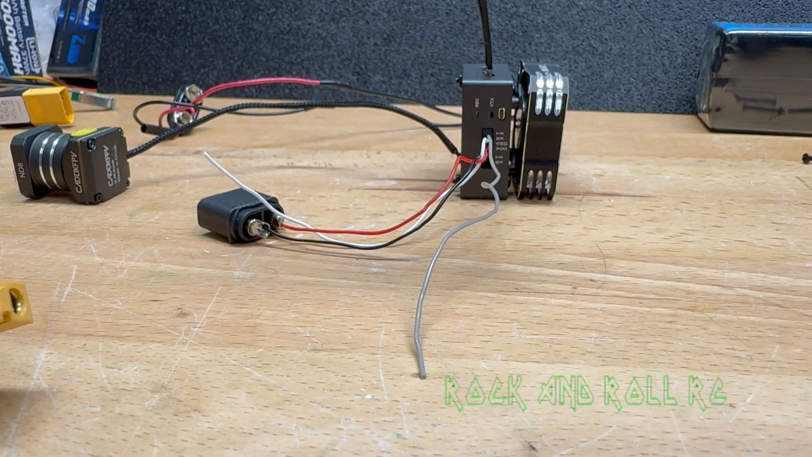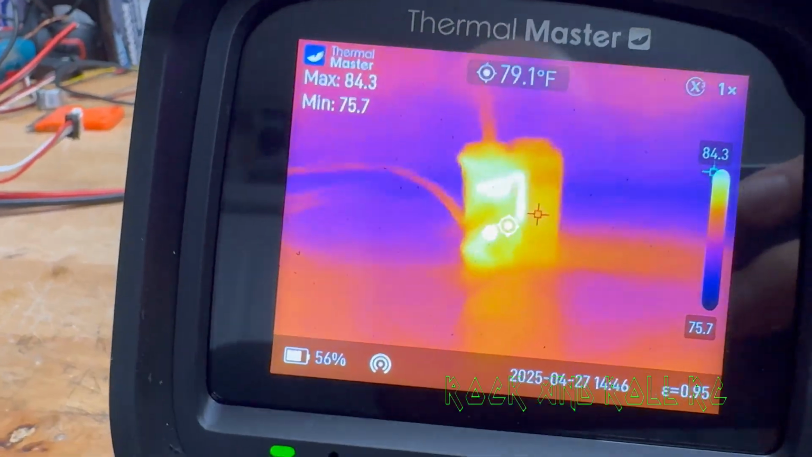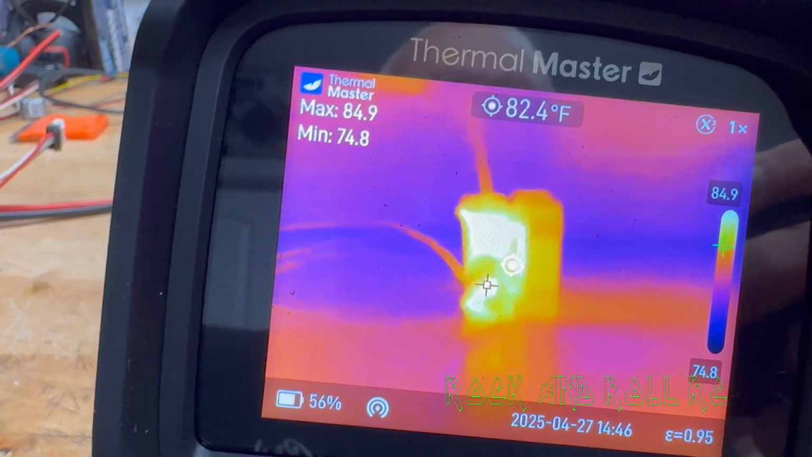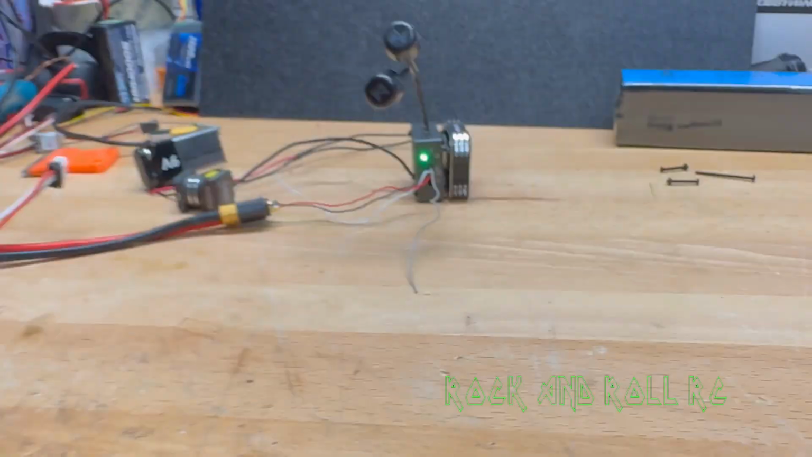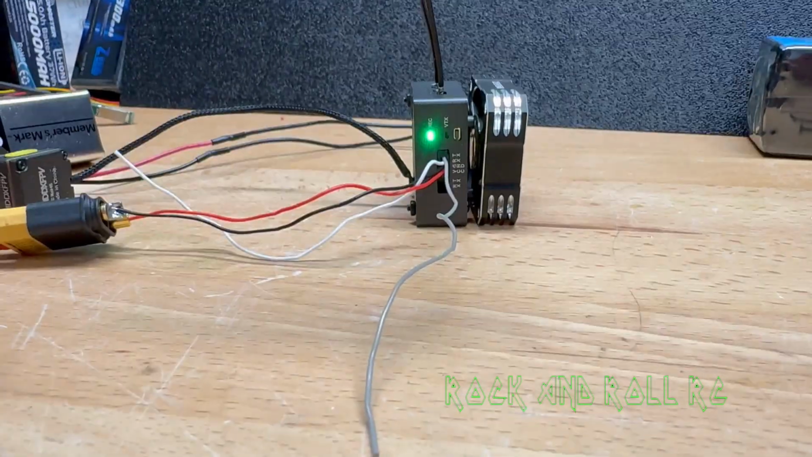Okay, we are using one singular 40 millimeter bolt to hold the fan onto the VTX. The fan is in the intake configuration where it's going to blow fresh air onto the heatsink side of the VTX, and we're going to test it. We're going to do this test at 11.4 volts because it's easier to see the temperature difference when we are switching the fan around.